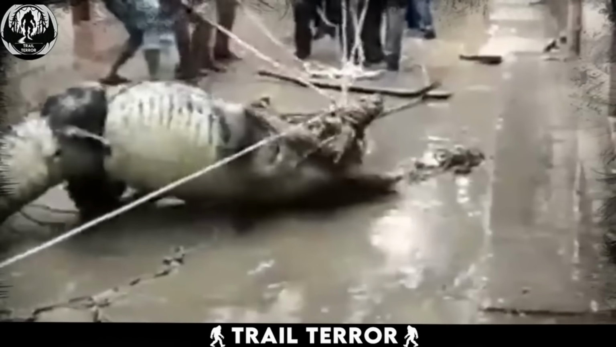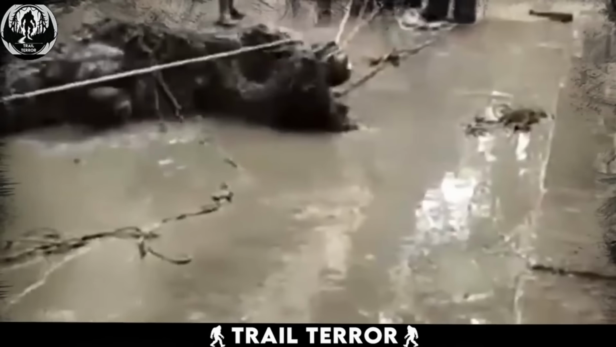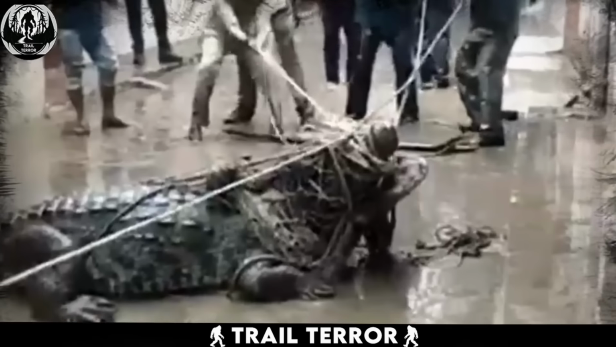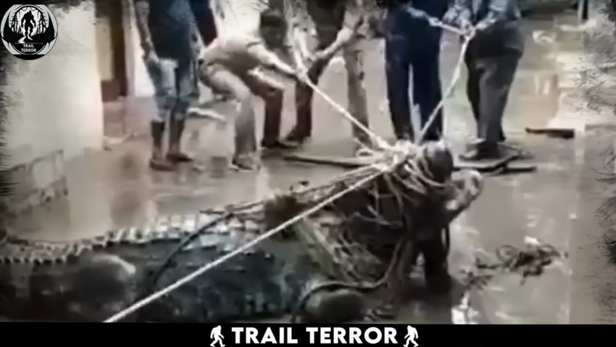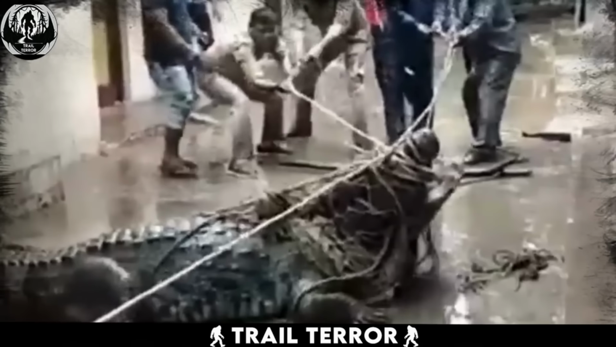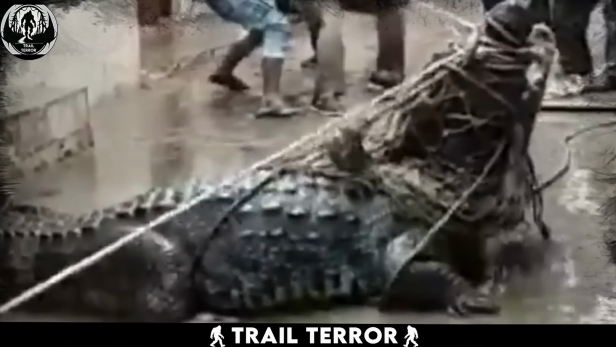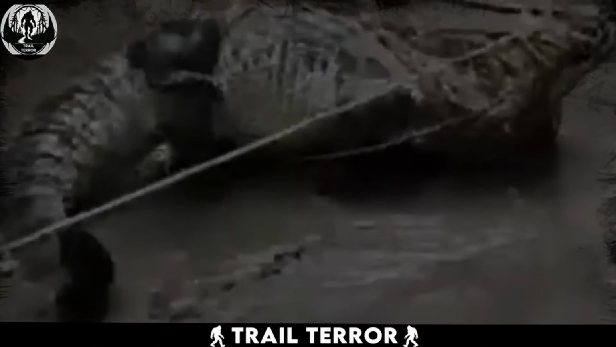What's really striking about this scene, aside from the struggle, is the sheer size of the crocodile, much larger than a normal crocodile. This scene can evoke a range of emotions, from awe at the crocodile's strength and size to sadness over the situation it finds itself in, bound and controlled by humans. It's so sad what humans can do.